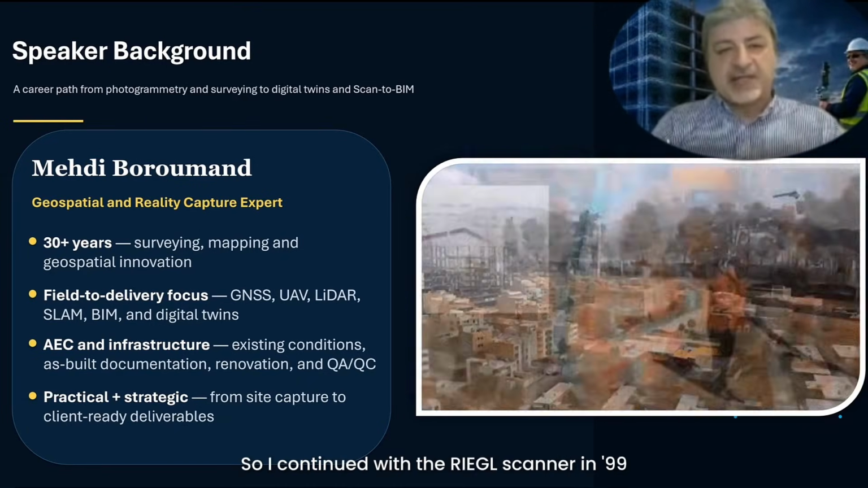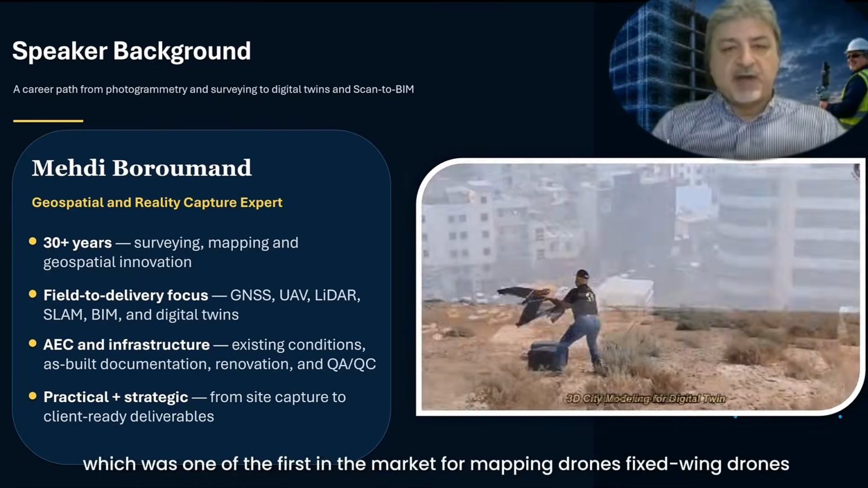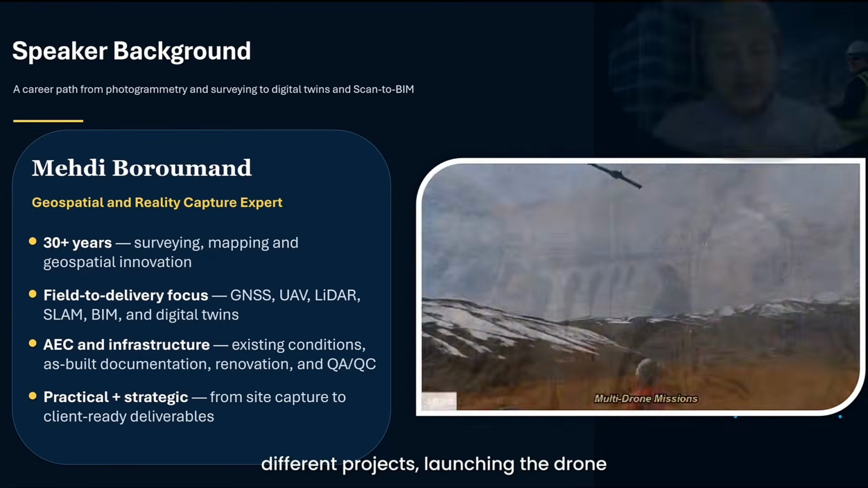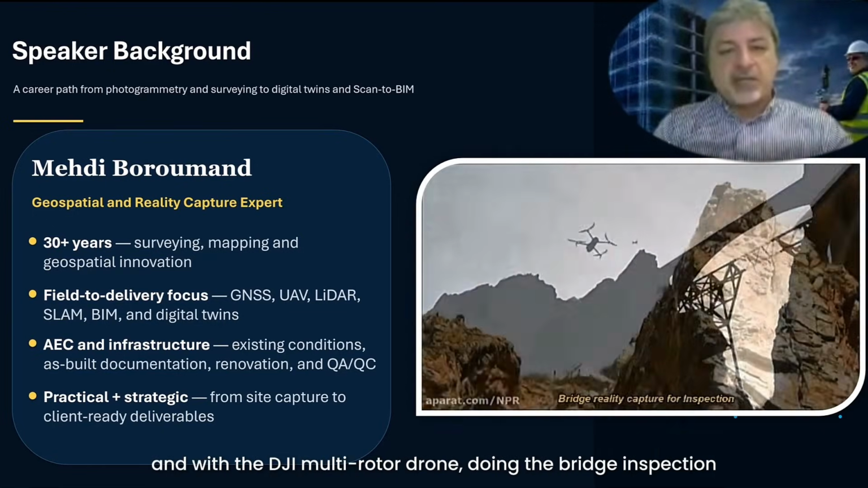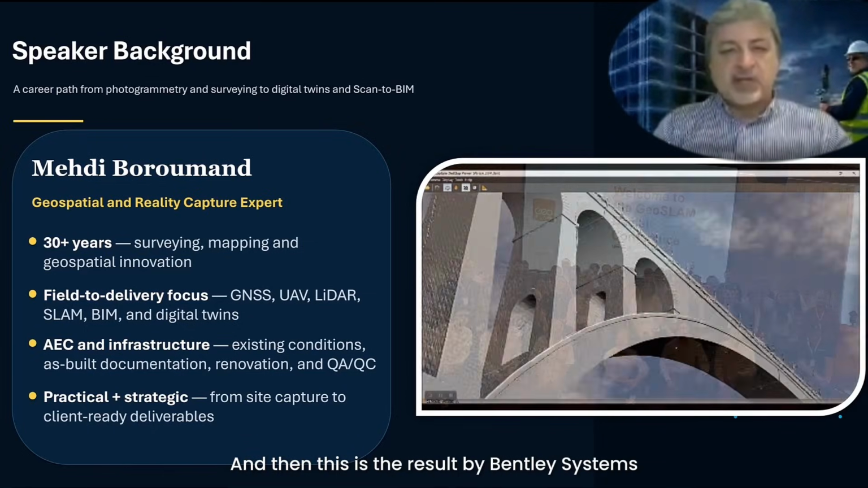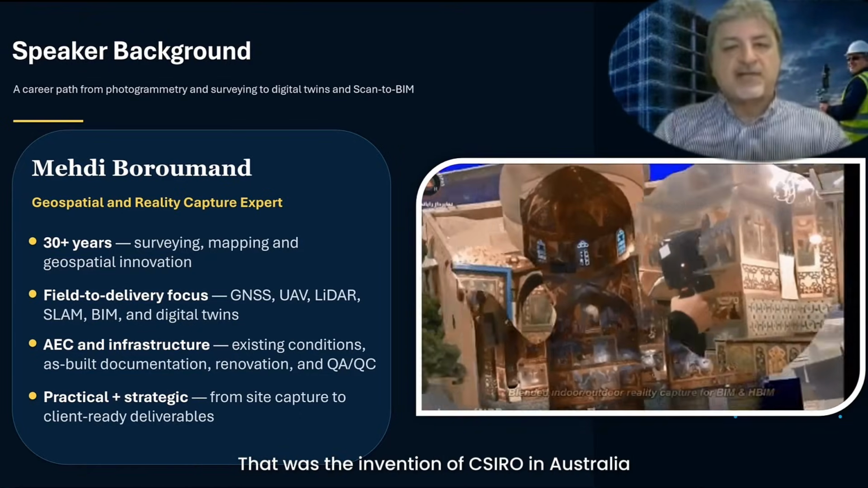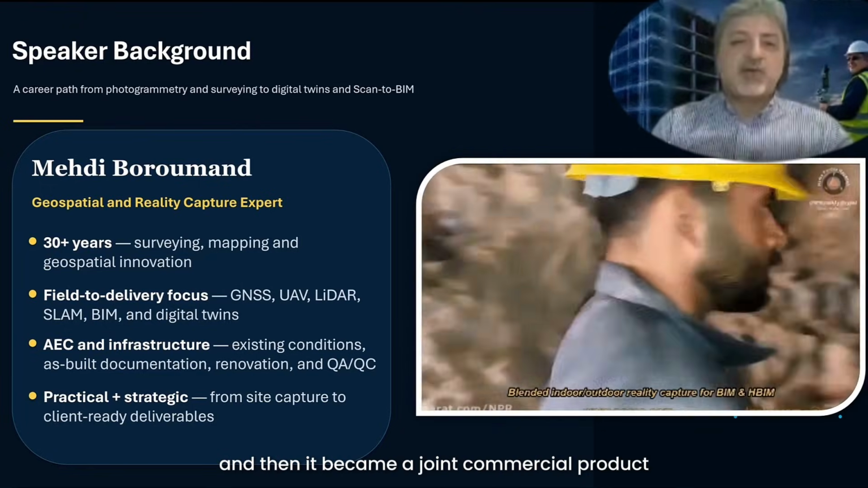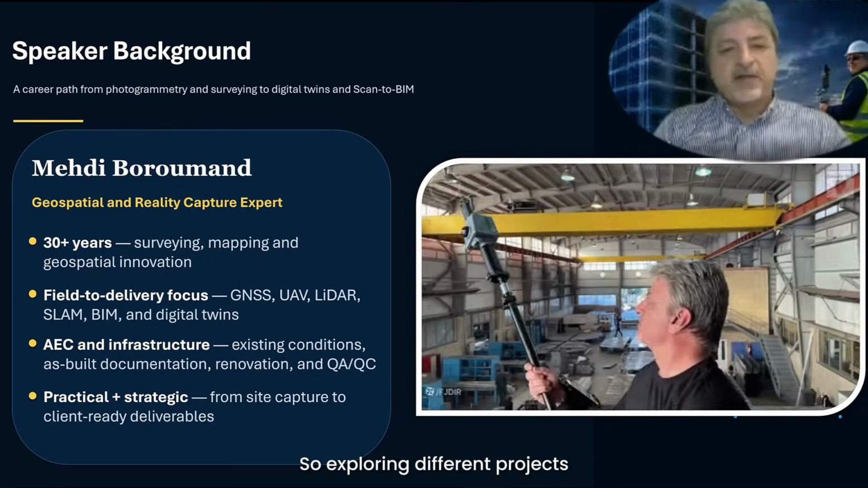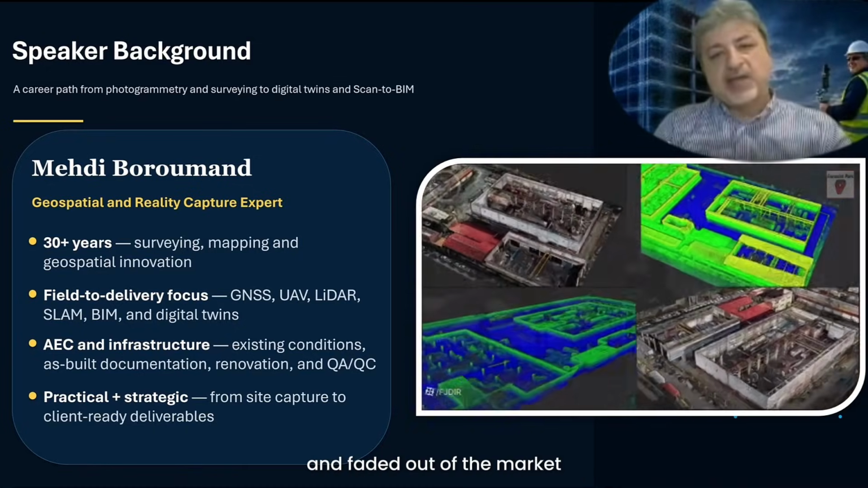I continued with the regular scanner in 1999, and you see me launching the drone with SenseFly drones, which was one of the first in the market for mapping drones, fixed wing drones, and in different projects launching the drone. And with the DJI multi-rotor drone doing the bridge inspection. And this is the result by Bentley Systems. Then GeoSlam, or First Slam, came to the market. That was the invention of CSIRO in Australia, and then it was a joint commercial product, first in the market. So exploring different projects, and then fast forward to when it was acquired by GeoSlam and faded out of the market.